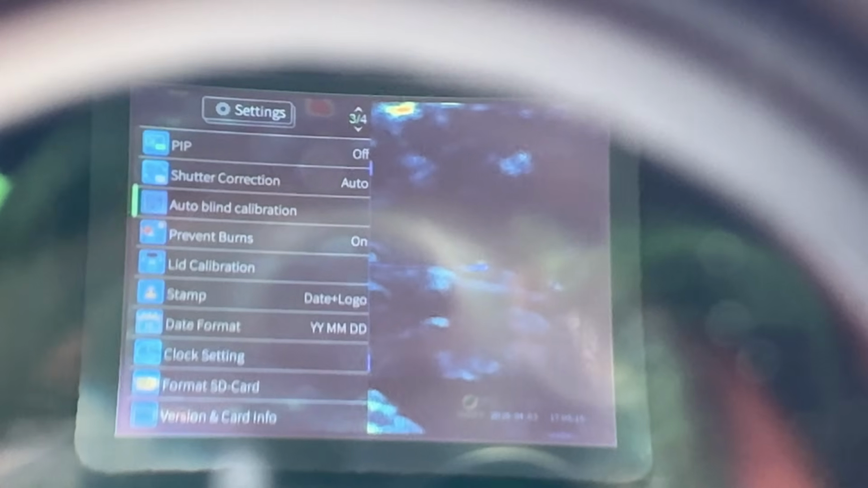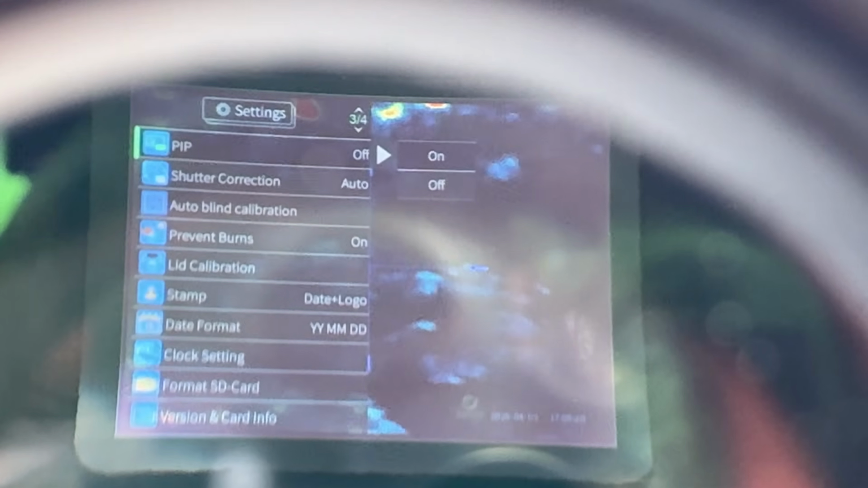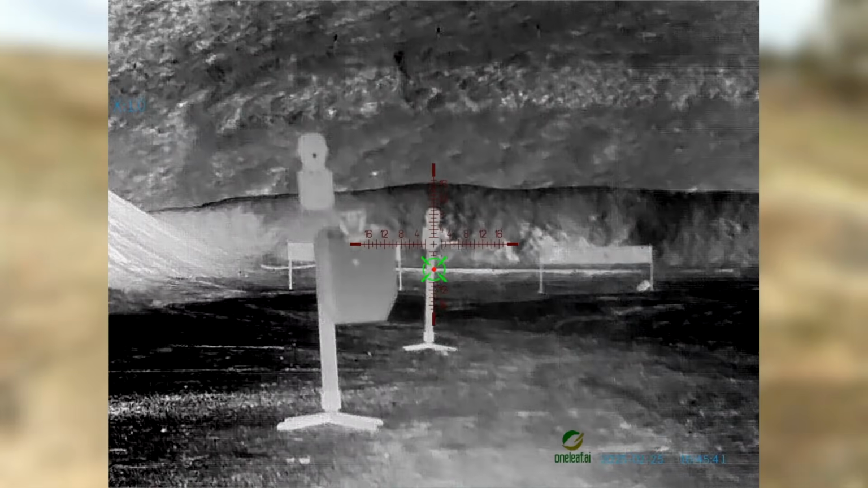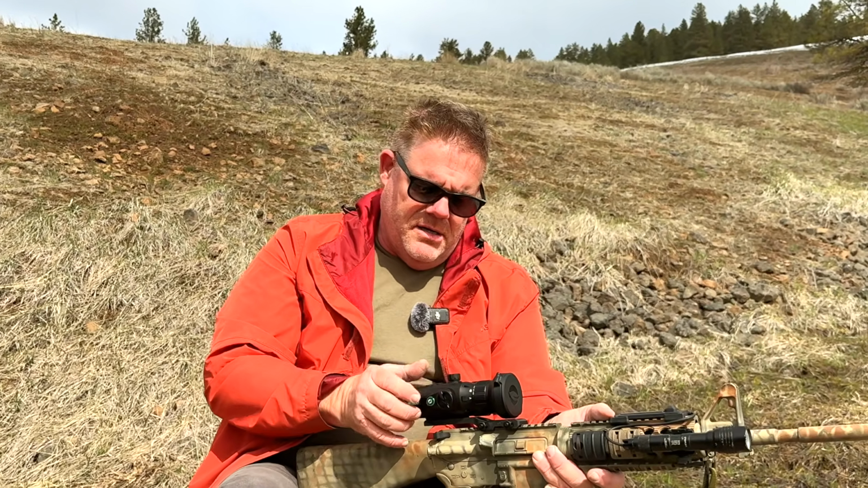It's about that easy. And once you see the setting you need, whether it's date and time, whether it's brightness, maybe you want to change the picture type in your thermal image, maybe you want to change the reticle or the reticle color, you just rotate over to that selection, press and hold the menu button, and you're out of the menu and back to just a standard operating menu.